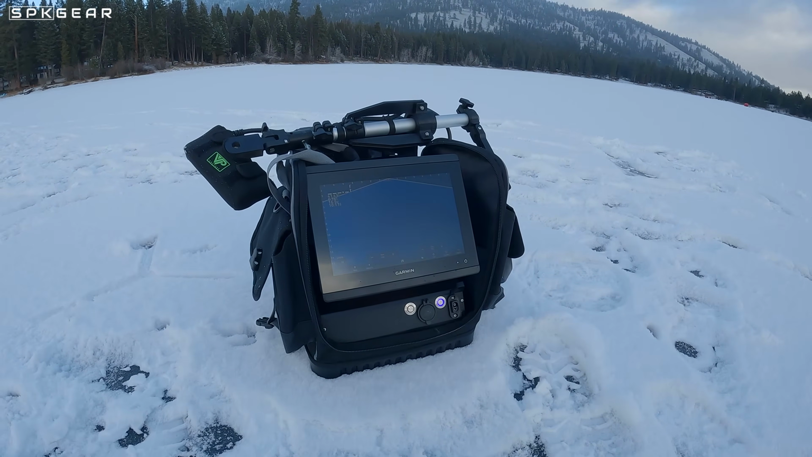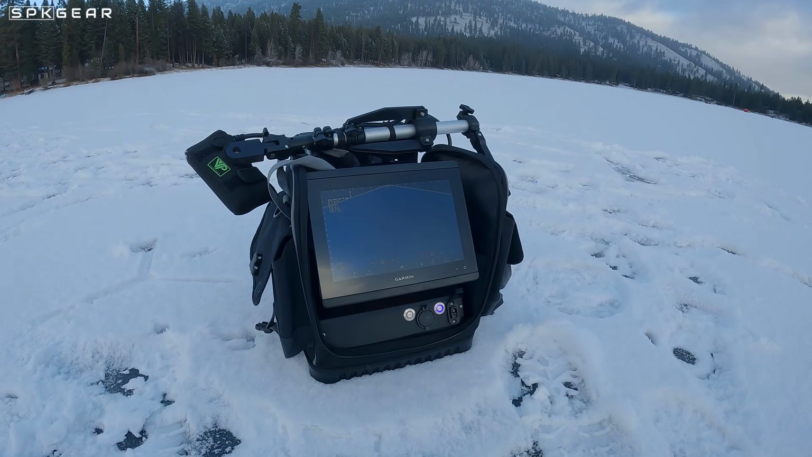So the Livescope has really changed fishing in so many ways, both on the open water and on the ice. First, I do need to say that Livescope is not for everyone on the ice. It's also not perfect for every situation.